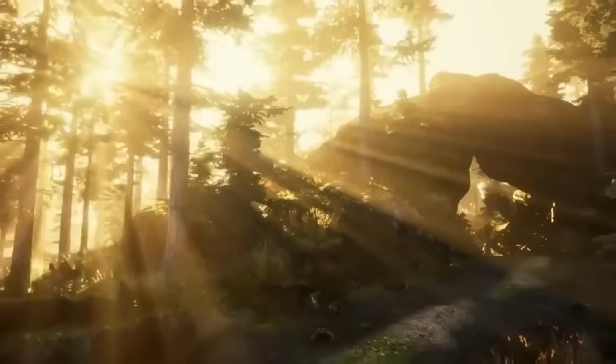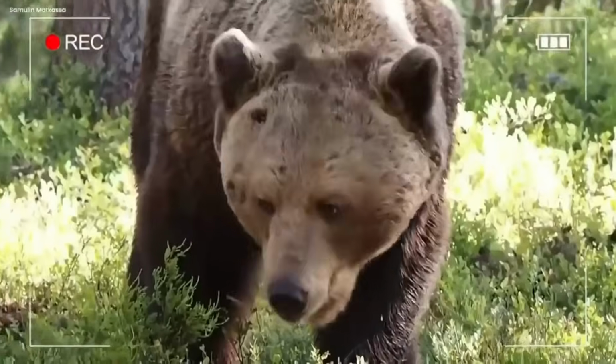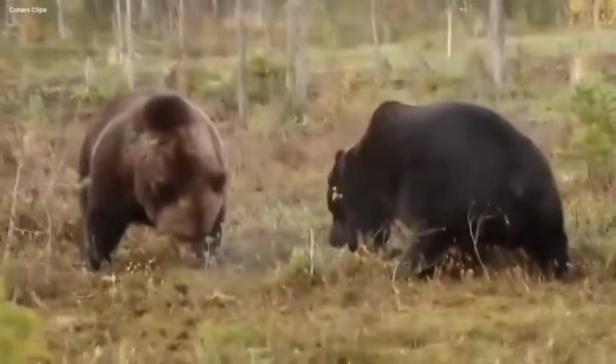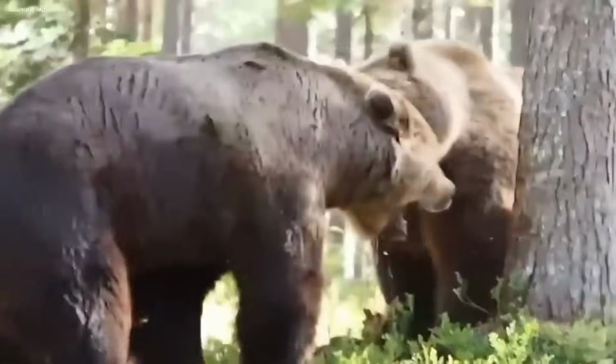Best bear fight ever. Deep within the beautiful woods, as the sun painted everything in gold during the evening, a camera zoomed in on something that could make even the coldest hearts feel warm. Two bears, cute as can be, were having a tiff that was fierce yet oh so adorable.